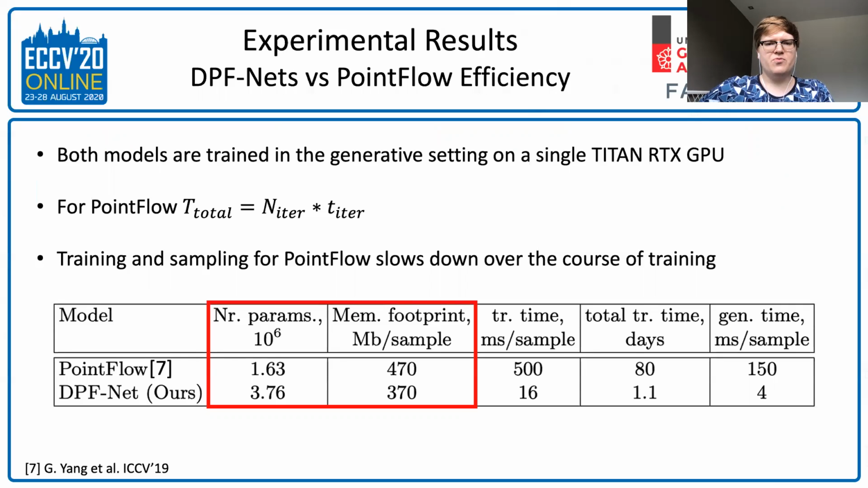DPFnet has more parameters but lower memory footprint, since it does not need to run ODE solvers. Training and sampling time per single point cloud is more than 30 times faster. Total training time is reduced by an even greater factor.